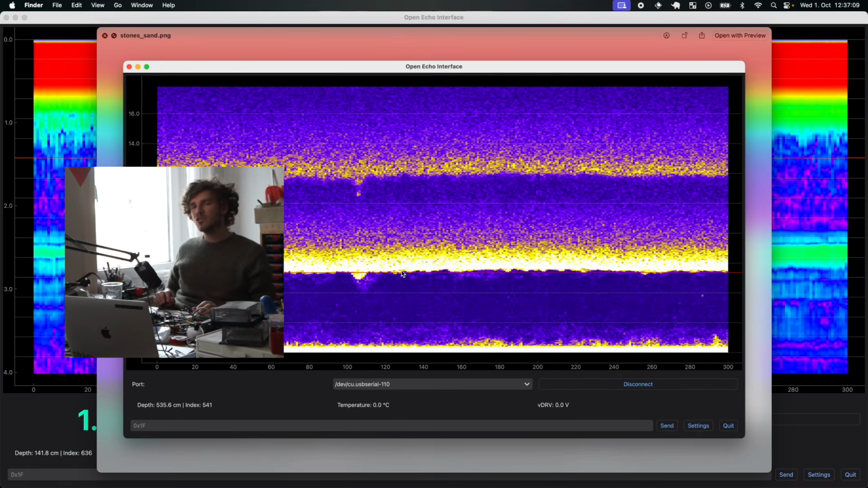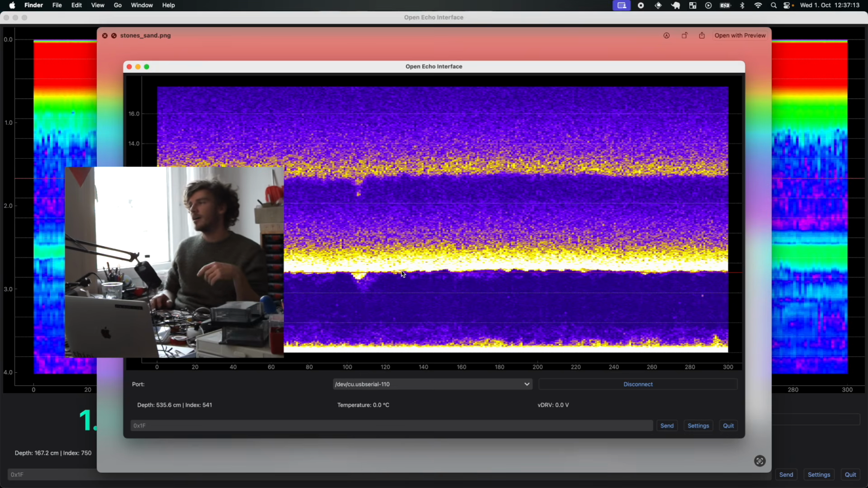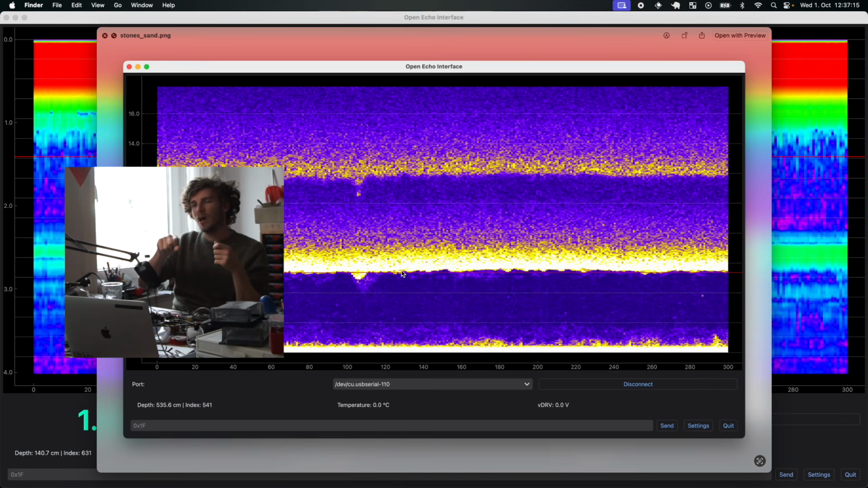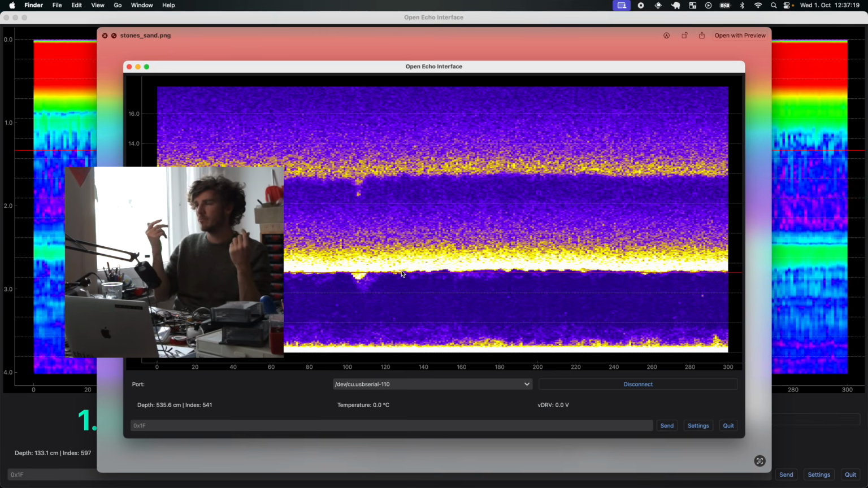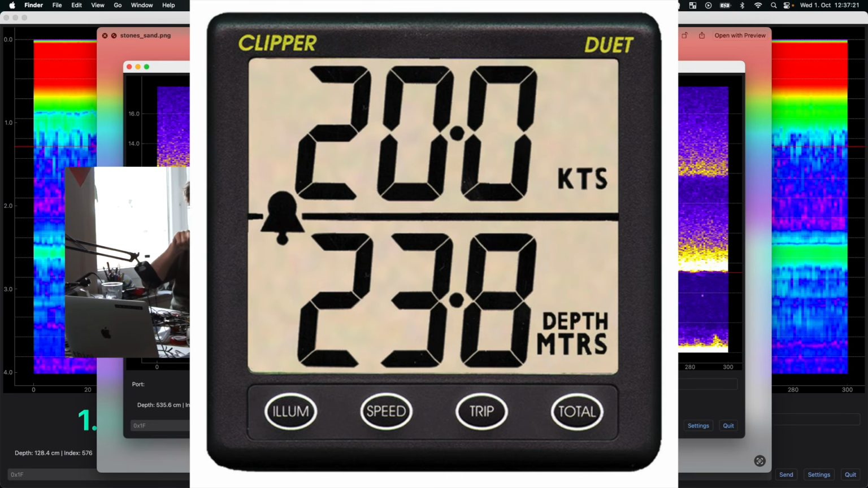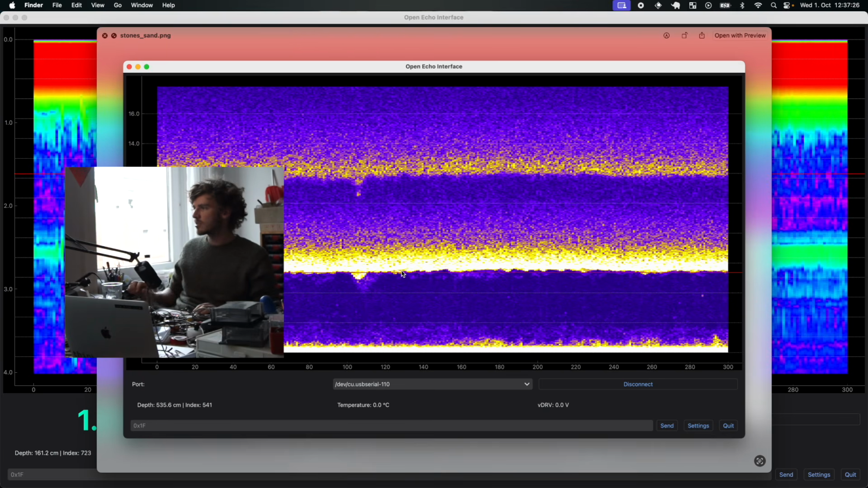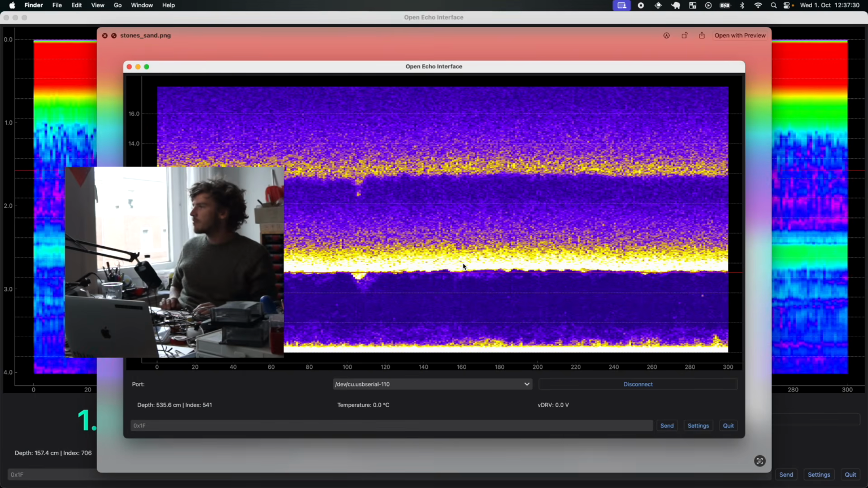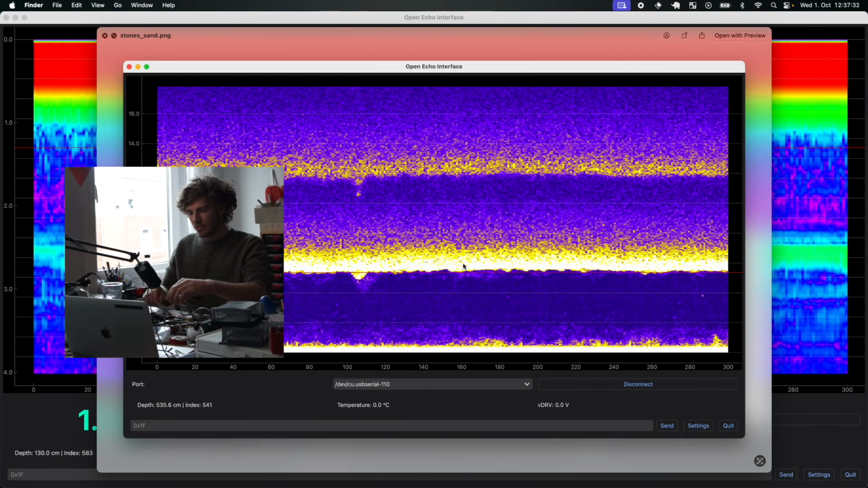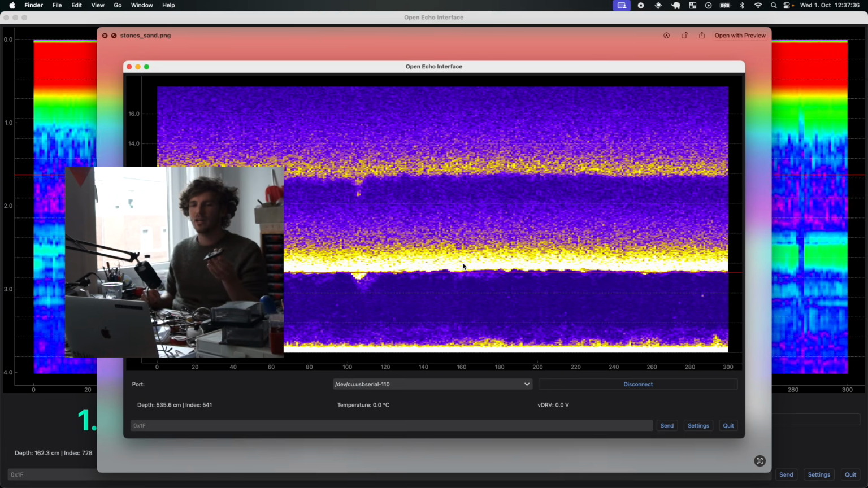And I used this 150 kilohertz transducer that is already part of the boat. I just disconnected the wire from the depth finder, this device where the transducer was plugged in, and I just connected my own board and could drive and read the transducer from there.